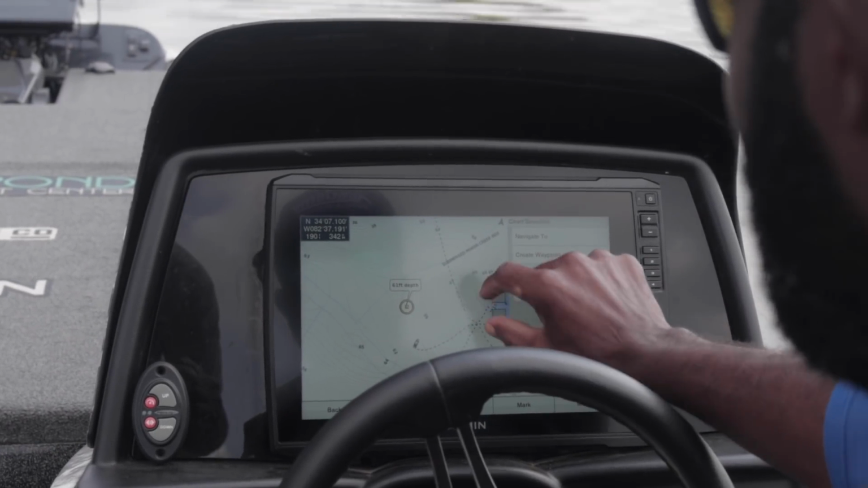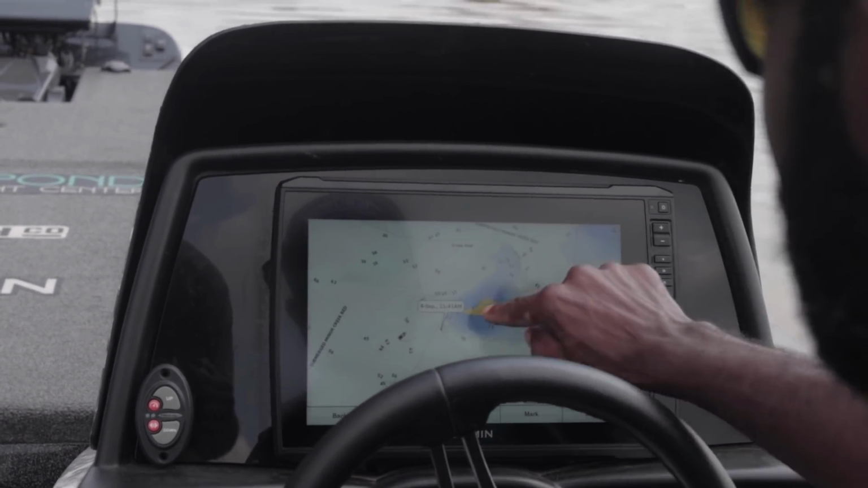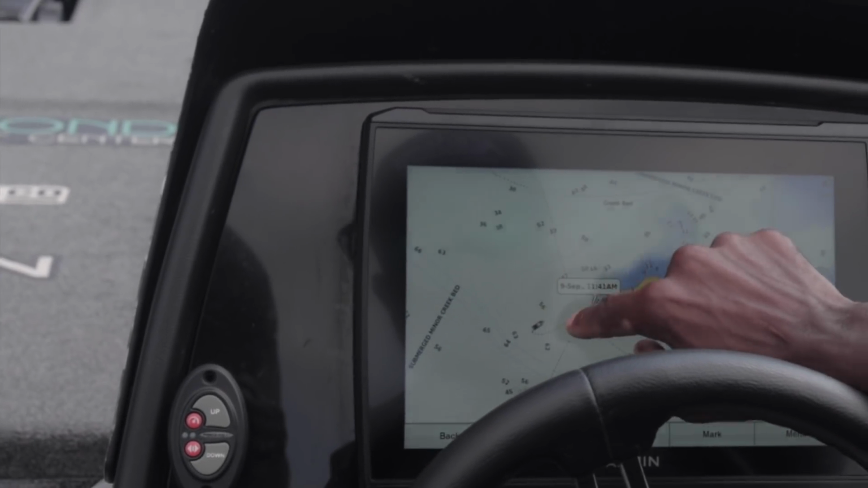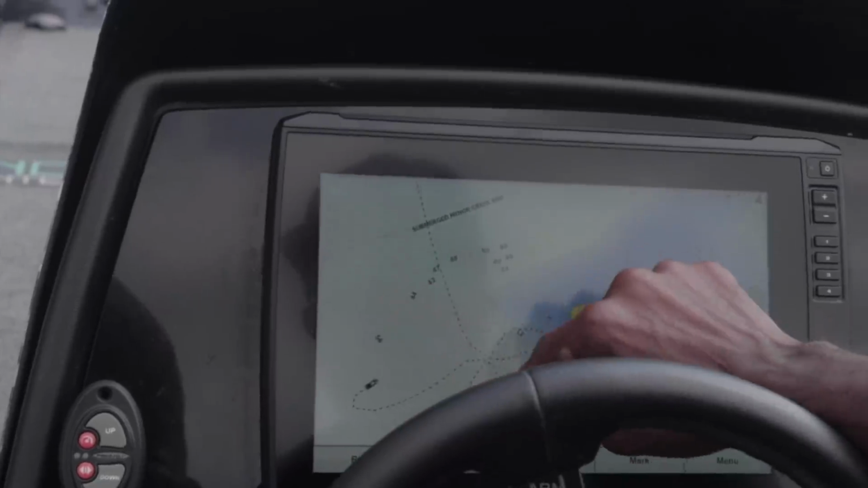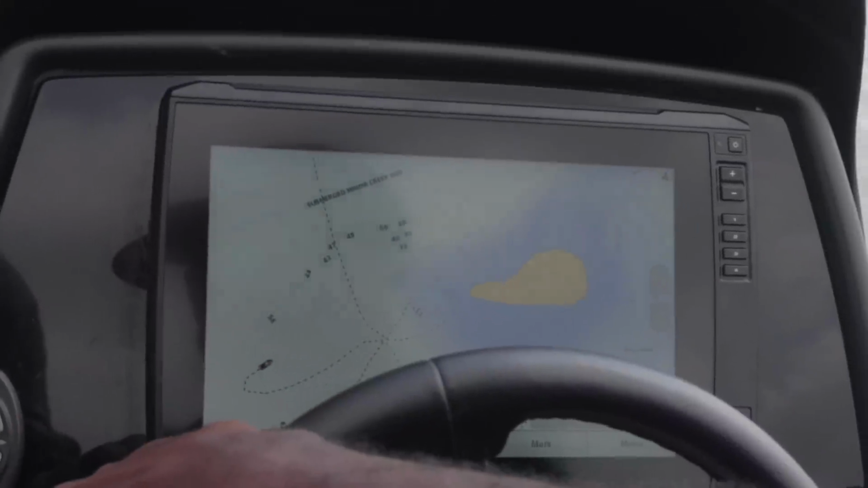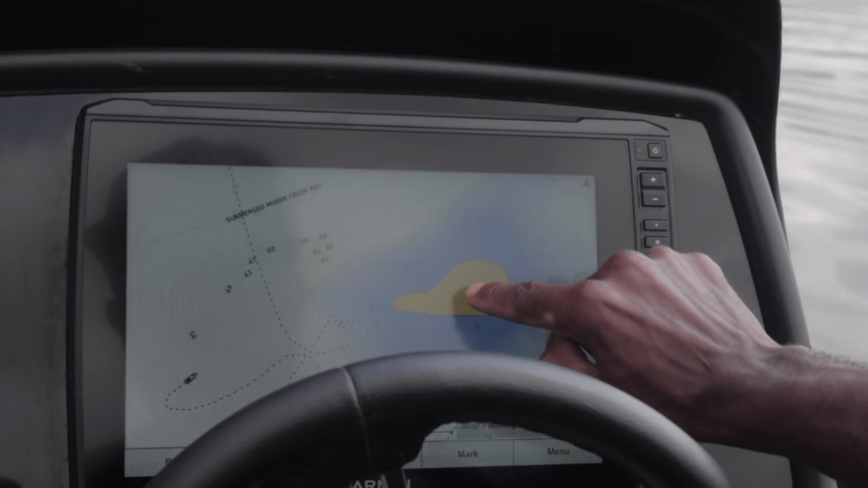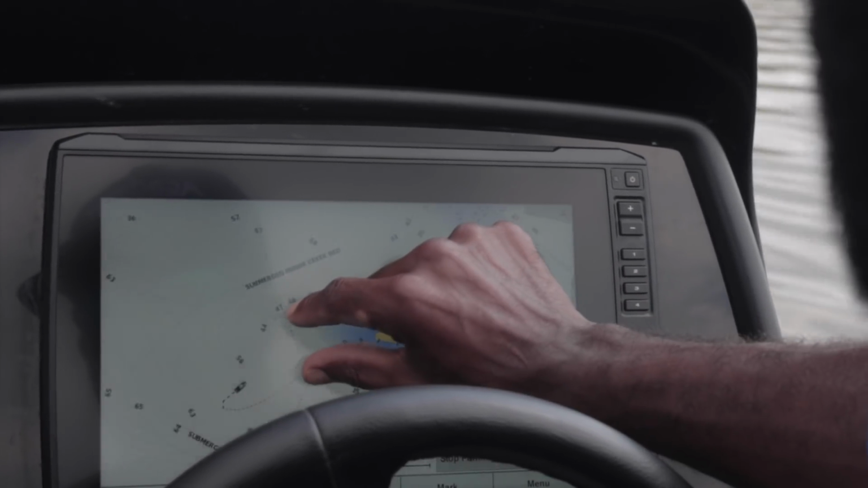Can you see this point that we make right here? Let's see. There's an island right here. And you see this island makes a point. These contour lines right there show you where the high spots are, okay? So here's my island. You see right here, it makes a long point that reaches way out here in the middle of this creek.